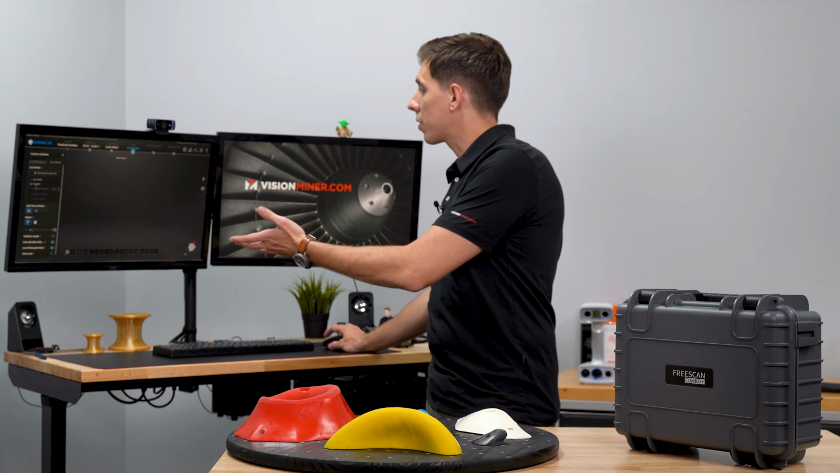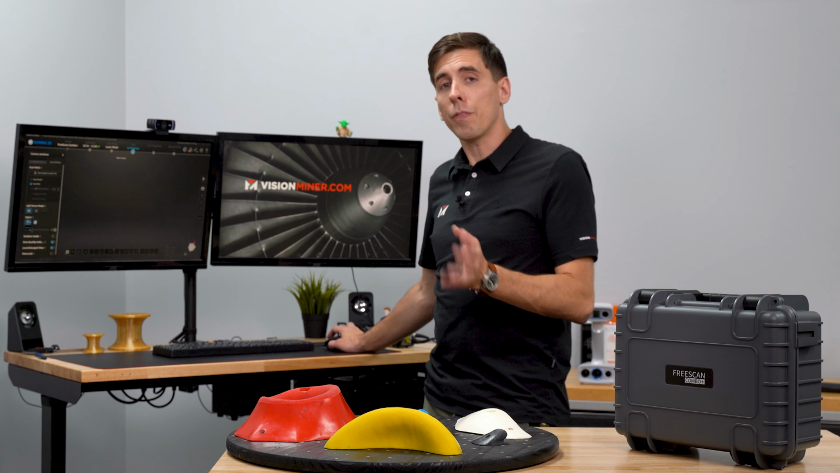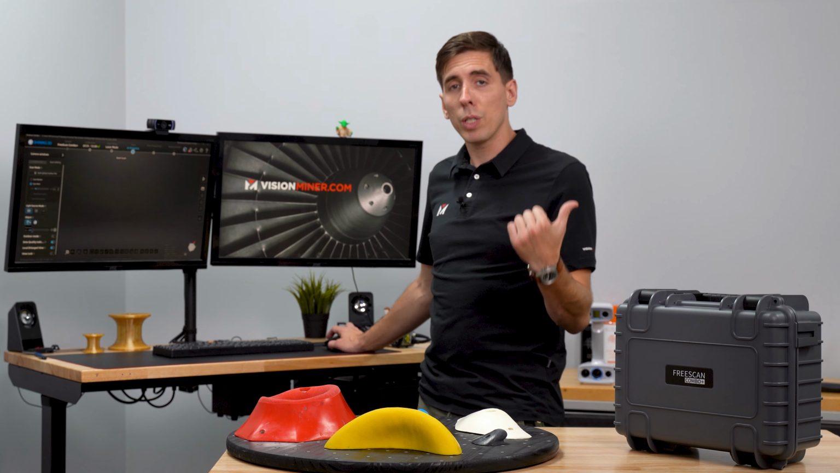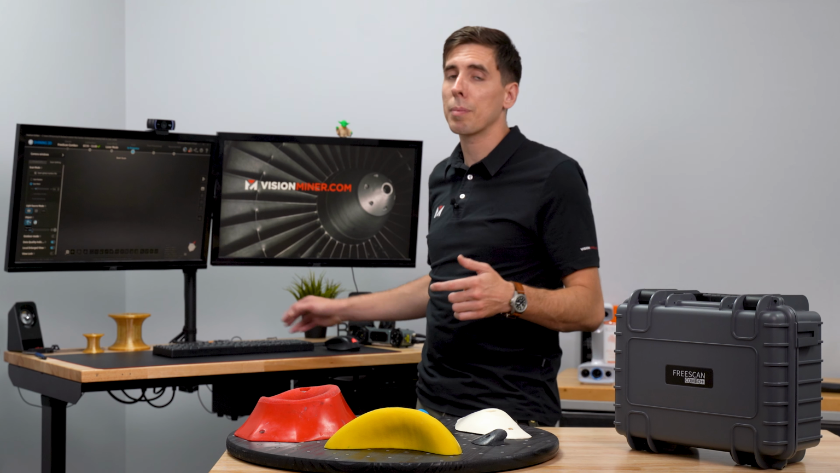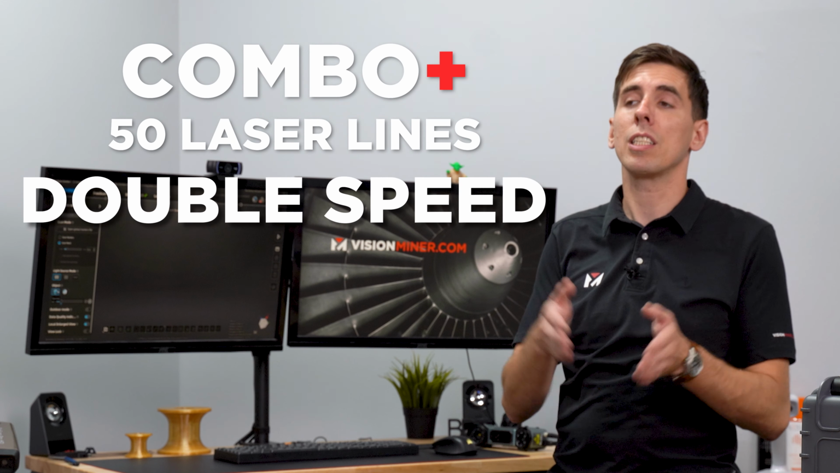So I've got my scan mesh mode, I've got my 50 lines. The difference between the FreeScan Combo Original and the Combo Plus is the amount of laser lines. They doubled the number of laser lines, which effectively doubled the speed.